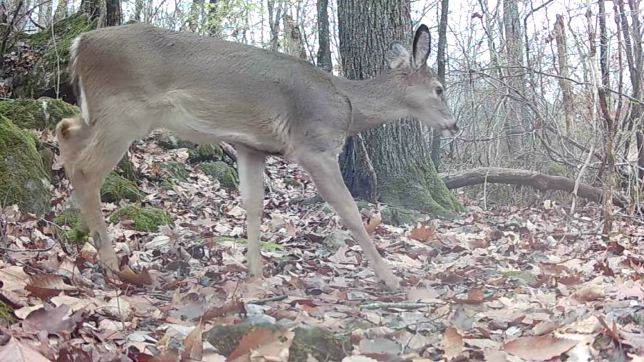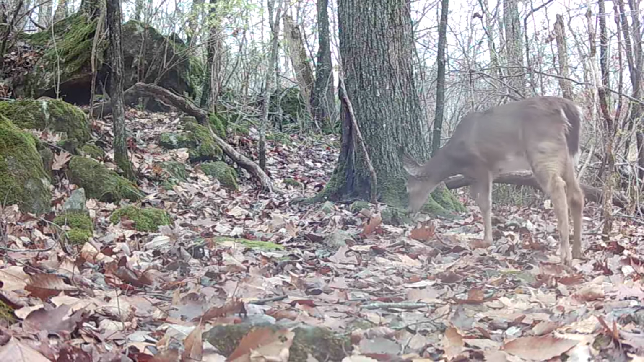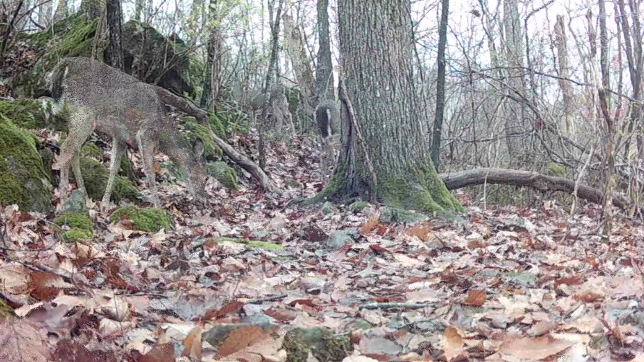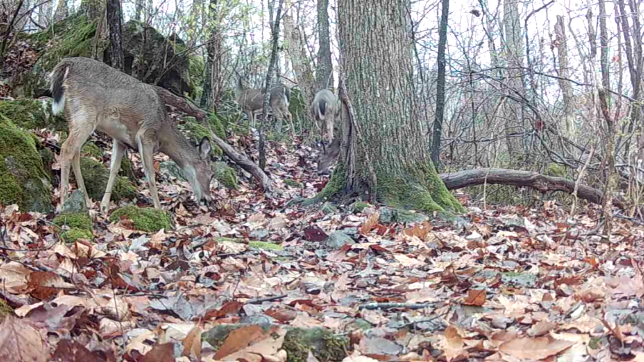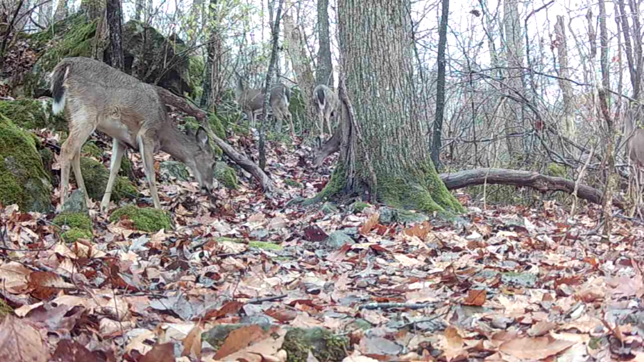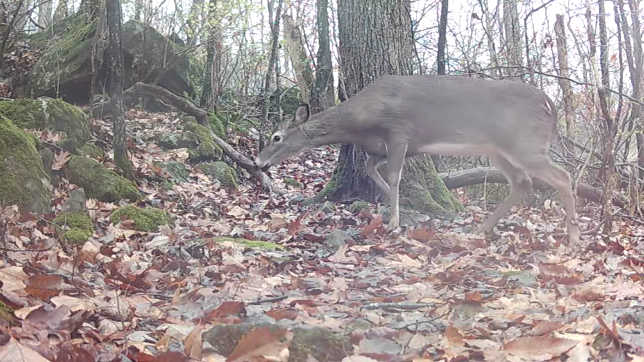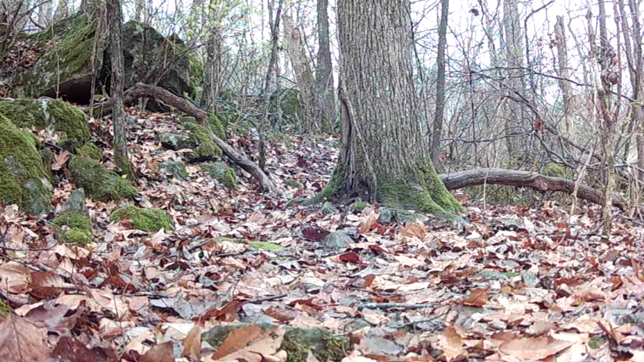And at the tree, the doe just browsing through. Even the herd comes through here and there. But so is the old buck.